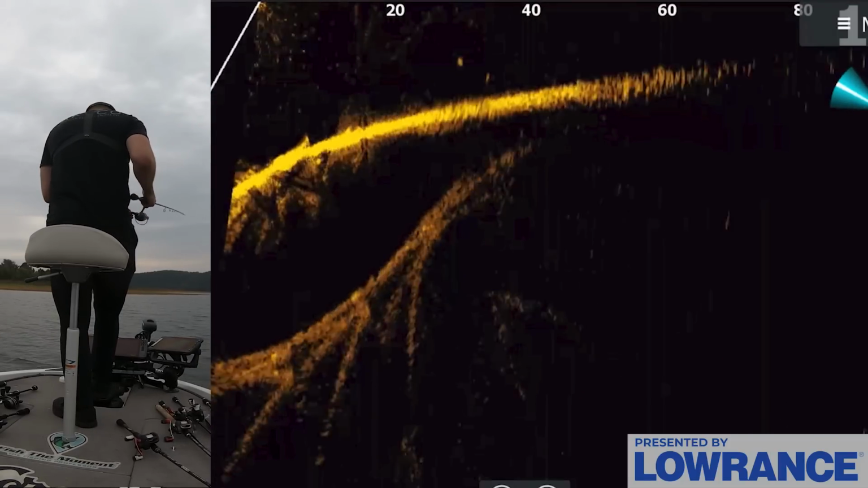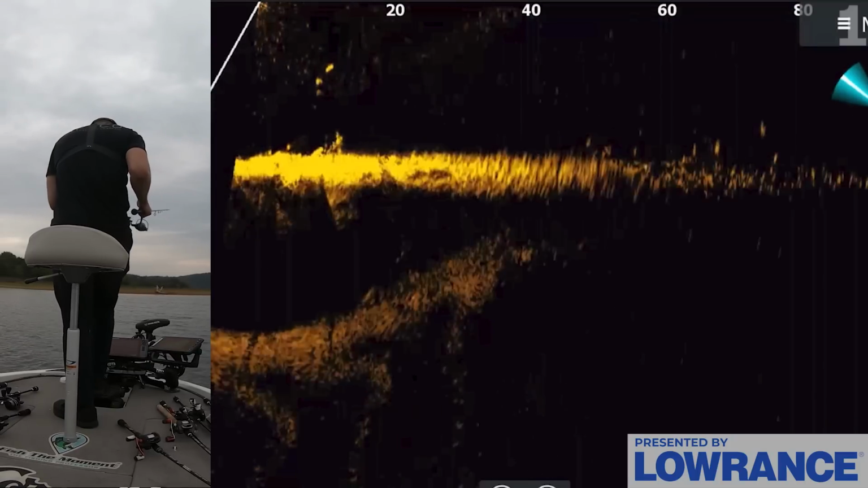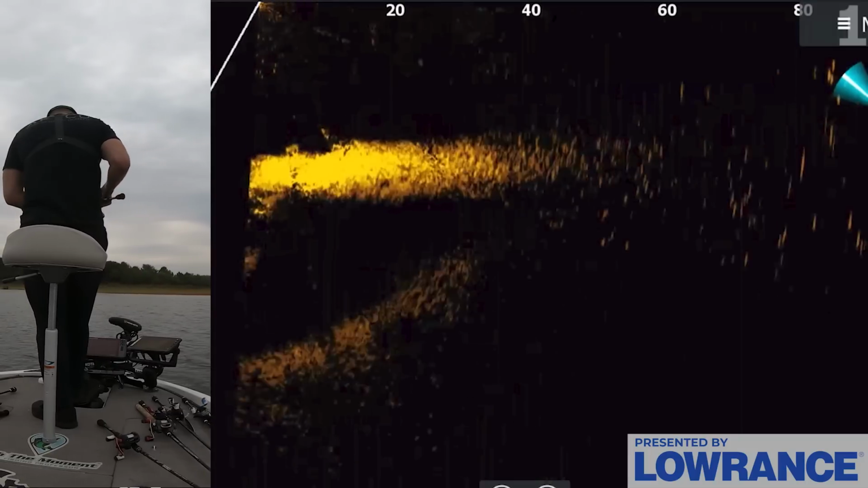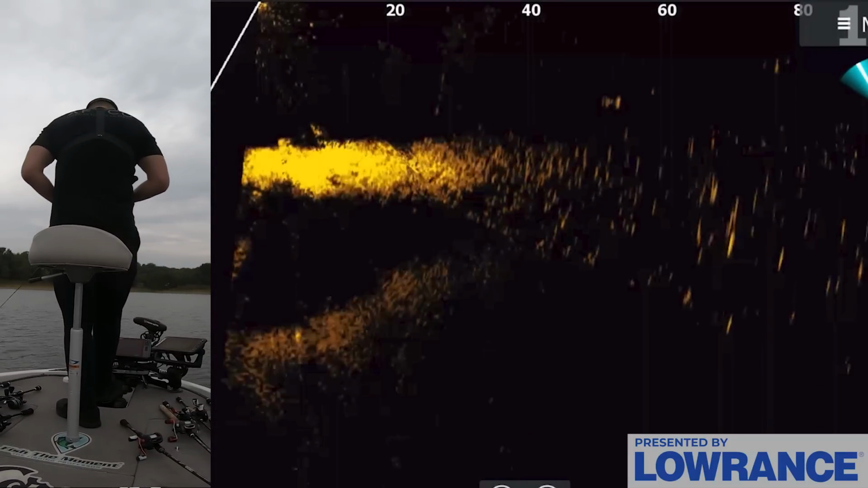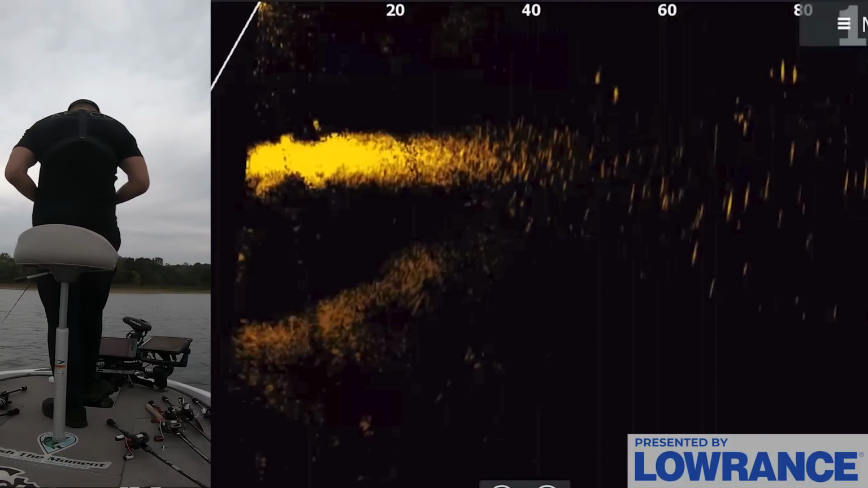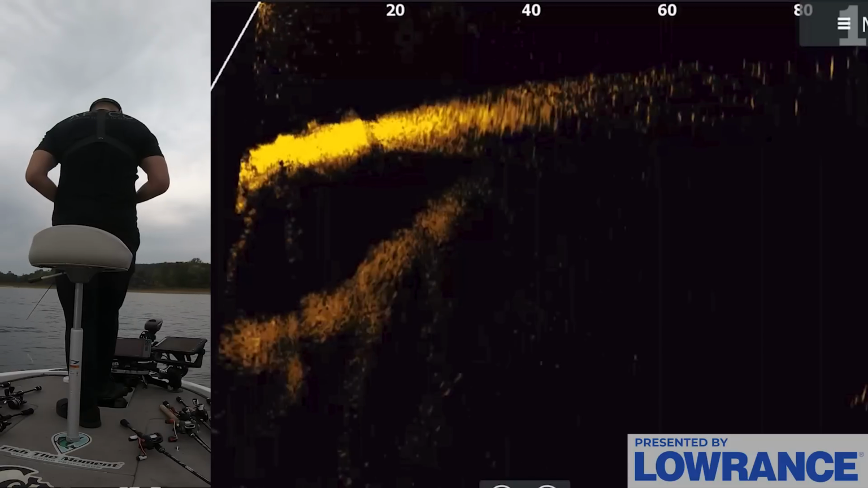So we're going to look around, see if we can find a bigger group of these, or at least a group that has bigger fish in it. All I'm really going to do, guys, is scan this flat looking for these wads, and hopefully there's another wad like over there, 80 feet. Hopefully one of these has 2 to 3 pounders in it, which oftentimes happens this time of year. They'll school up by size.